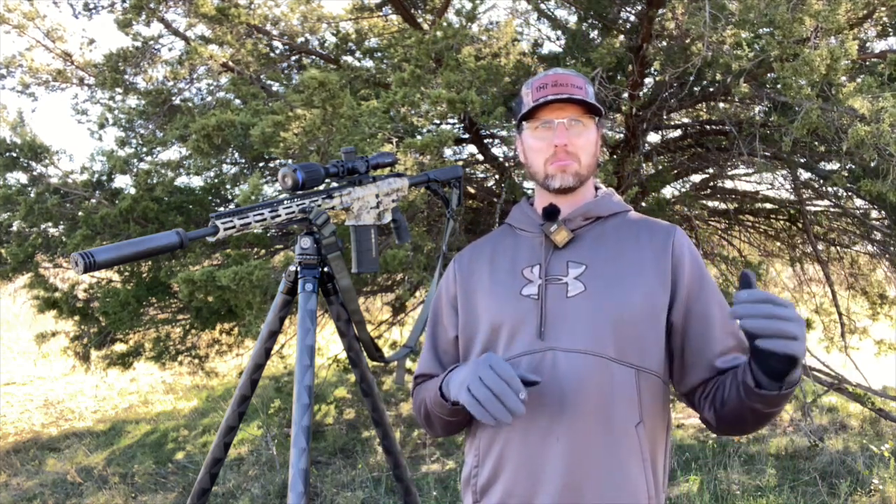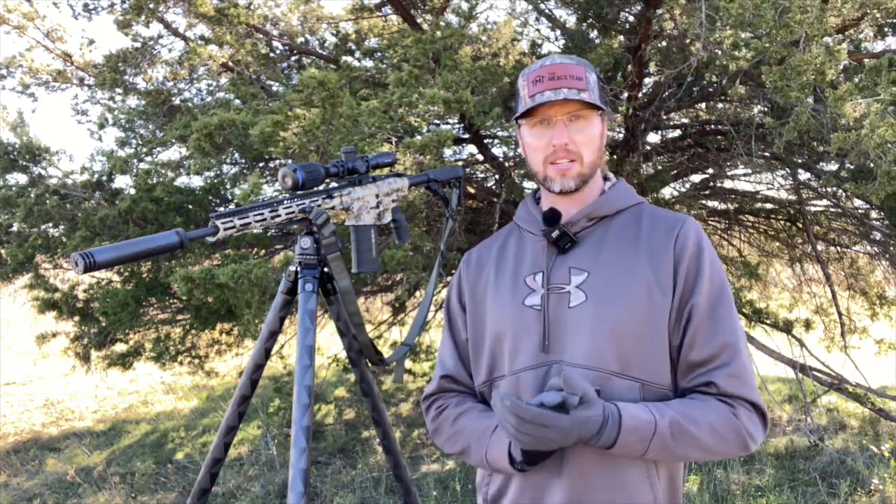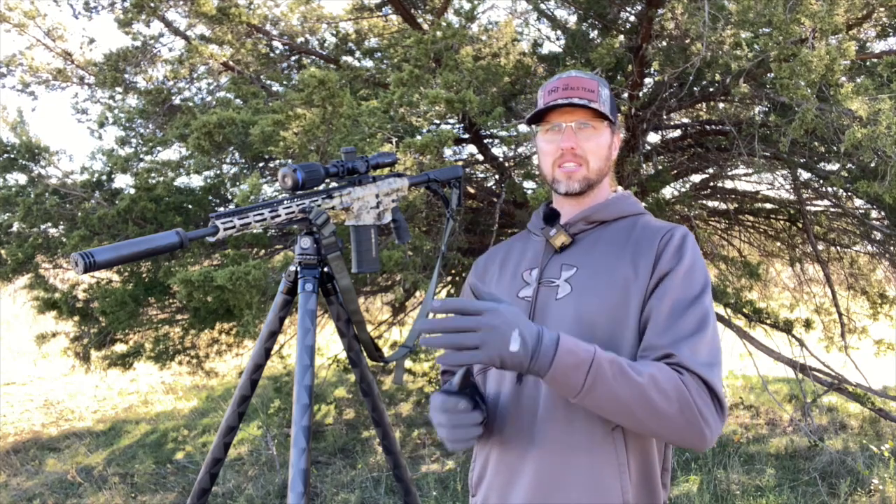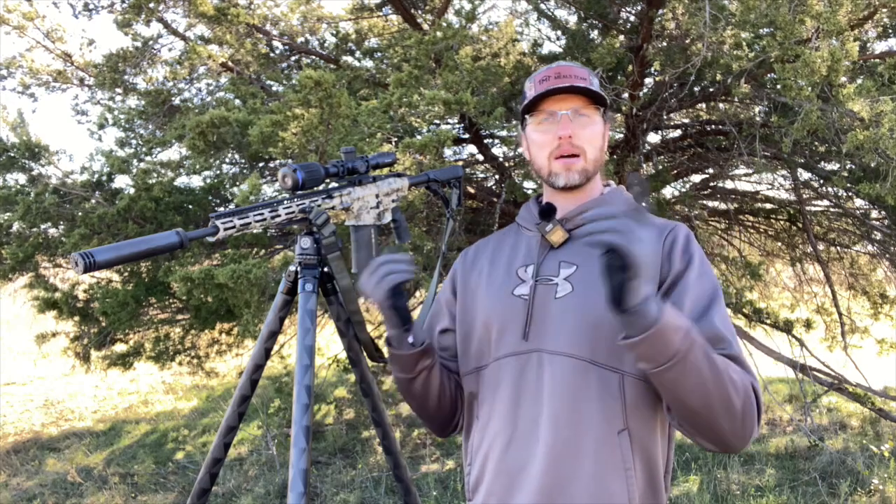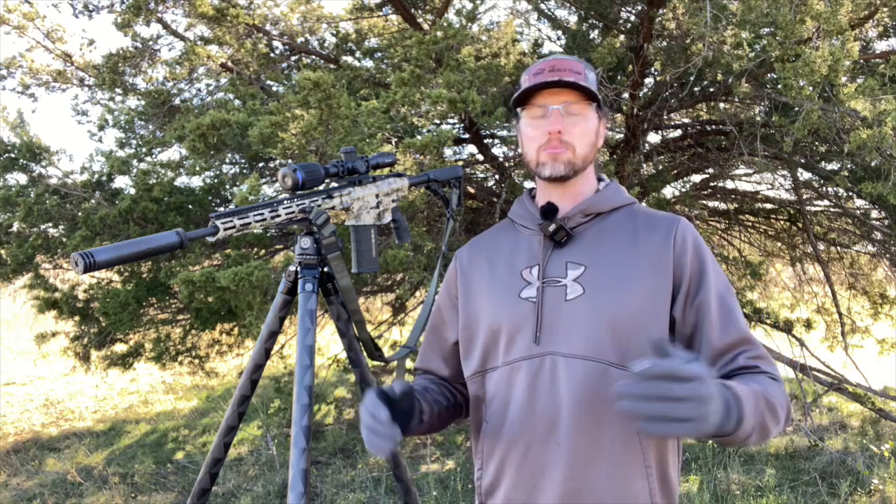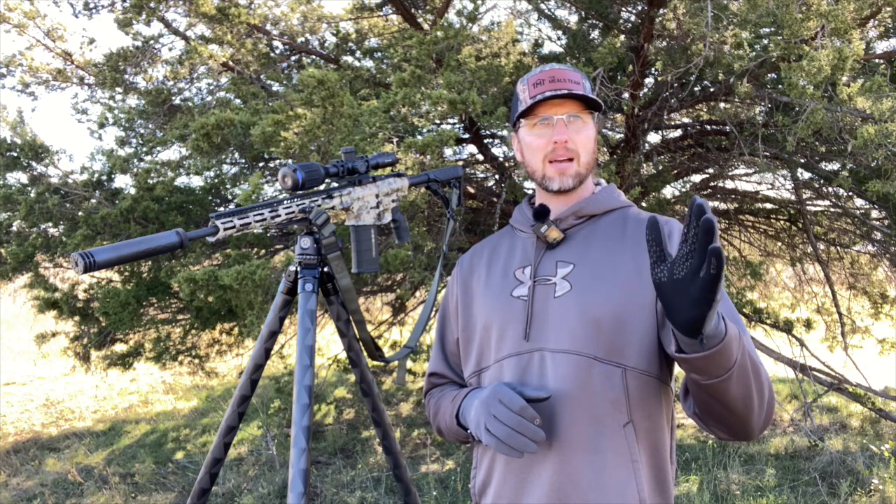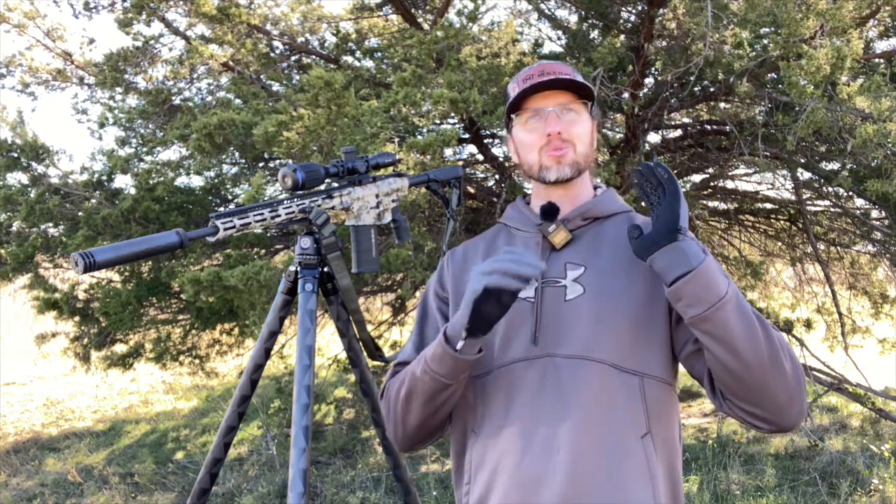But I come to another spot out here on this property. I get set up. Before I even start calling, I've got 3 coyotes just doing their thing, coming down a tree line, coming out in the middle of the field and mousing around. So I get the first one to stop, clean miss. Get the second, they're kind of scrambling, running all around, don't know what's going on. I get another one to stop, clean miss.